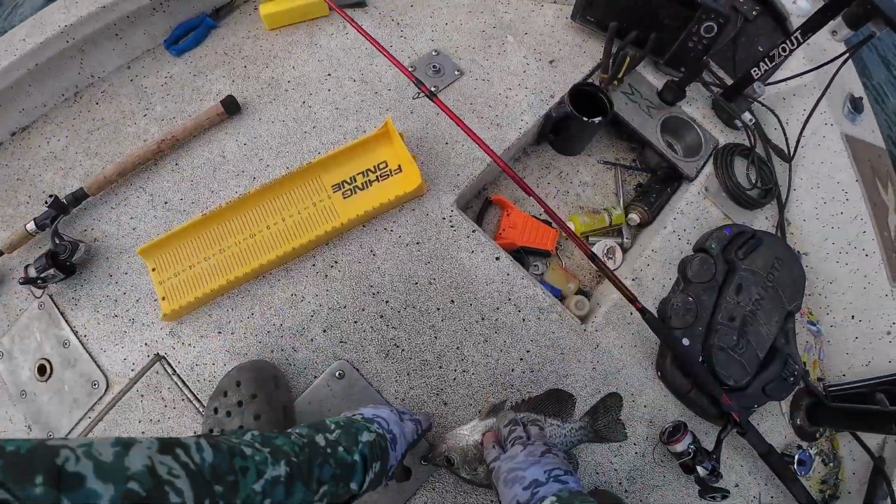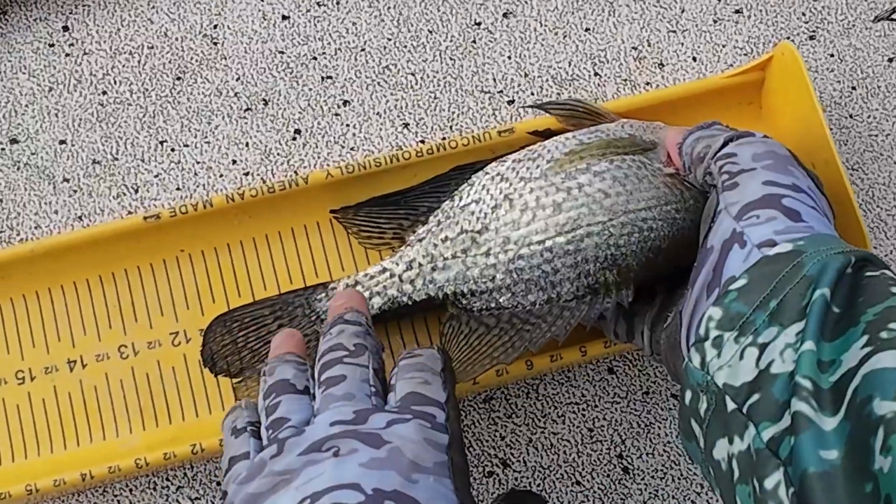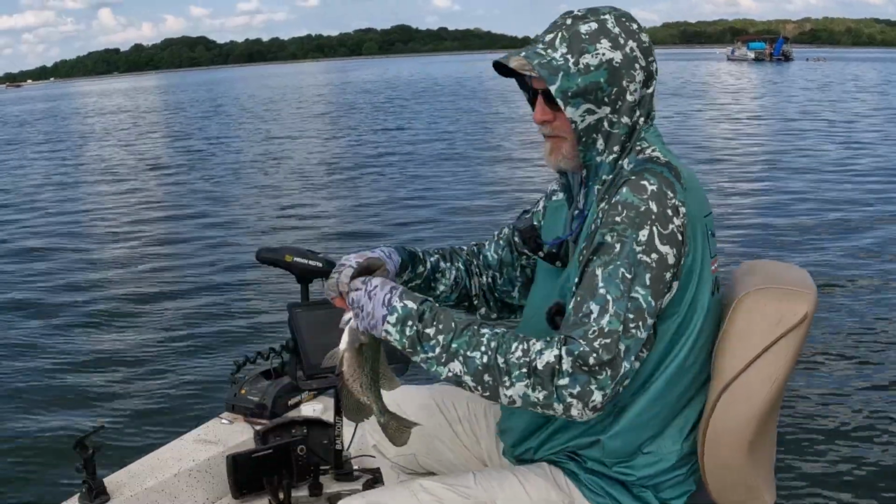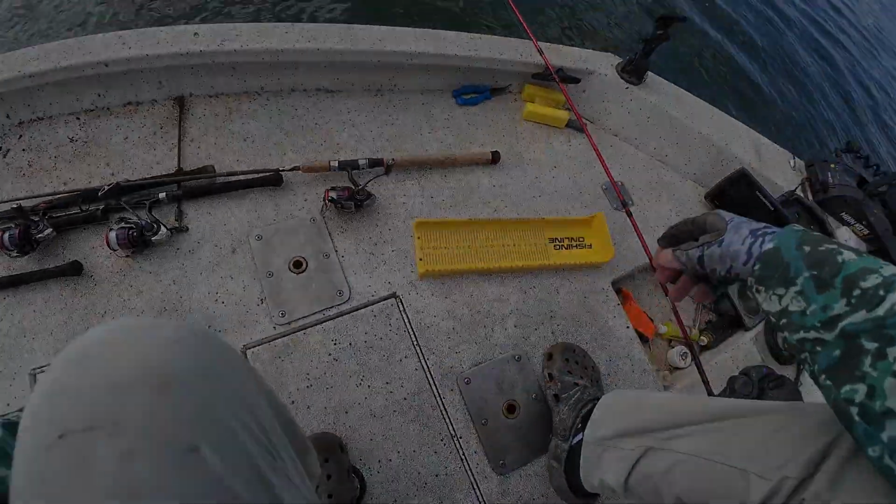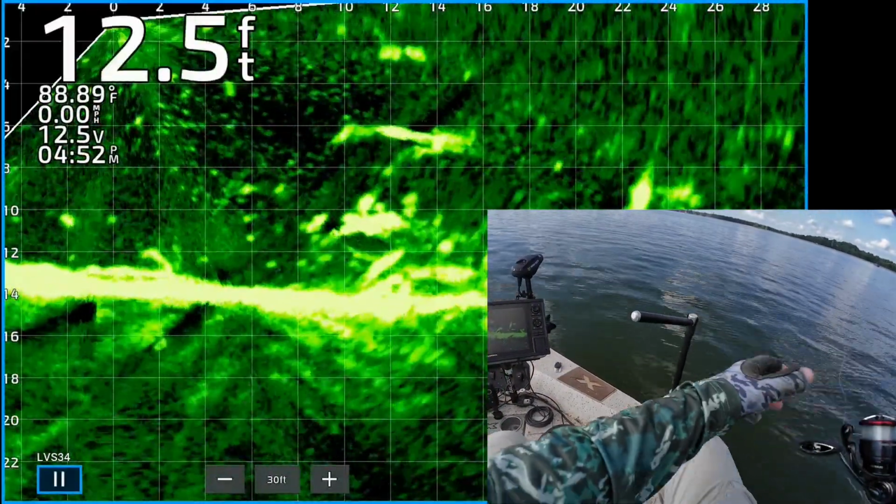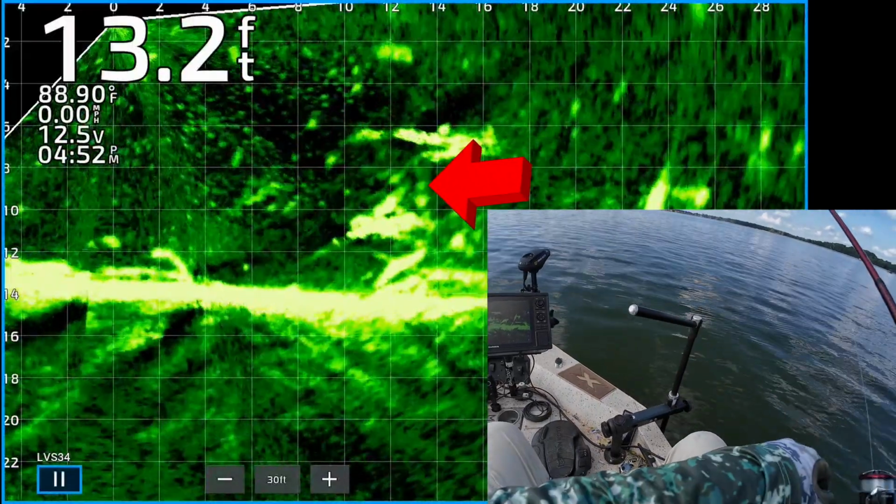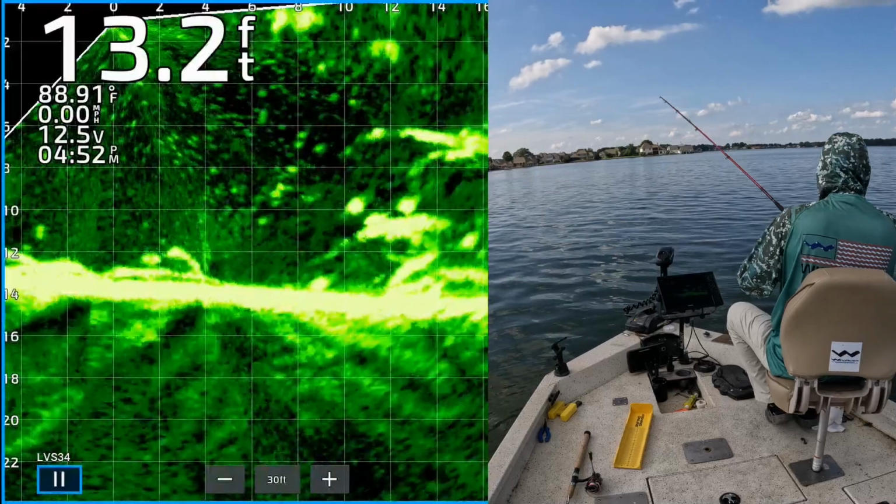Try to keep your jig on the water as much as possible. I know that sounds pretty obvious, but it's easy to get caught up. 11 3/4. Black crappie, 11 3/4. It's easy to get caught up doing other things and not actually fishing. So there's my jig and weight. One of them's about to get it right there. Got that one. He came up and nailed it.